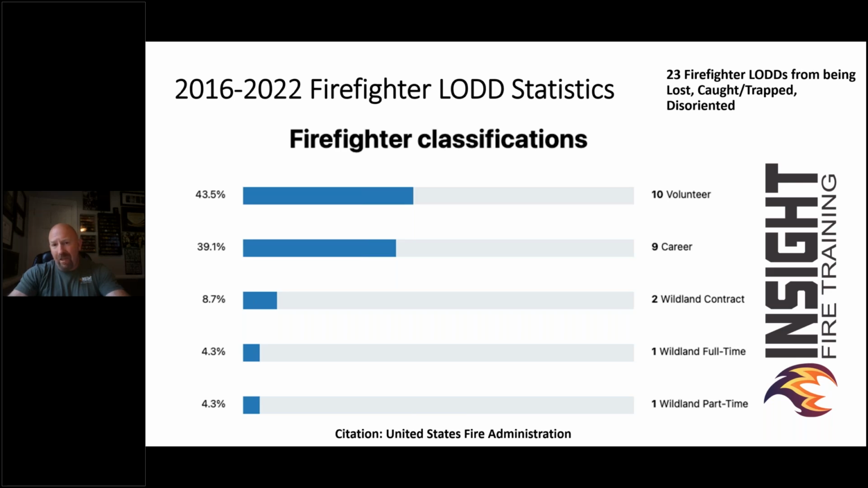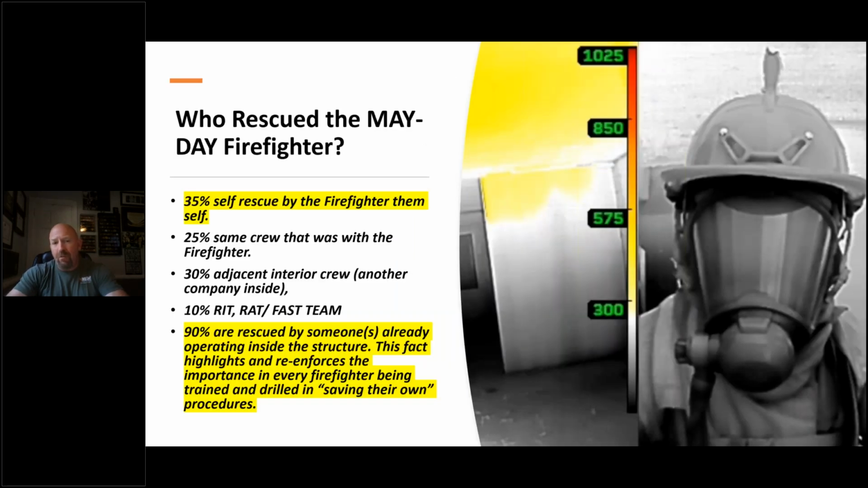These statistics demand that. Because if you look even further into the Mayday statistics from Don Abbott, up to 35% of firefighters who declared a Mayday were able to rescue themselves. So what if we were able to train and equip every firefighter with a thermal imaging camera and teach them how to self-rescue? Those percentages could go up. And what if we equip every firefighter on the fire ground with a high-resolution situational awareness camera, where it says in the statistics 90% of them were rescued by someone already operating inside the structure? Well, we could make all of this get better in saving our own procedures.